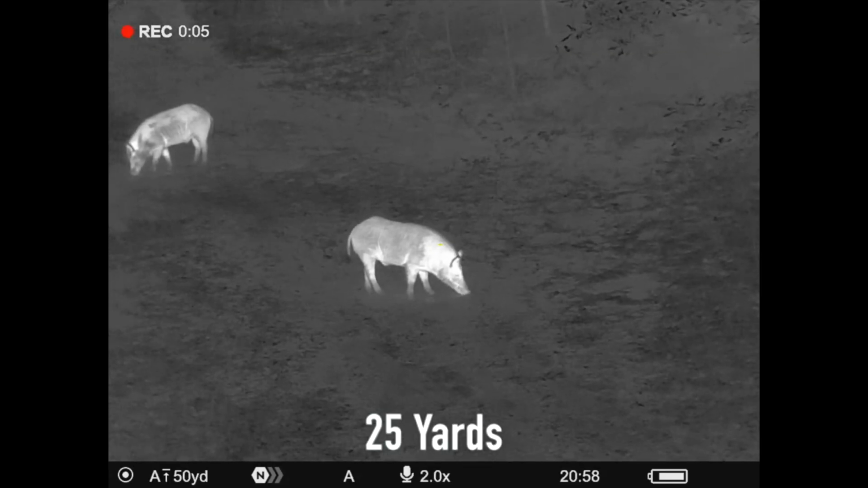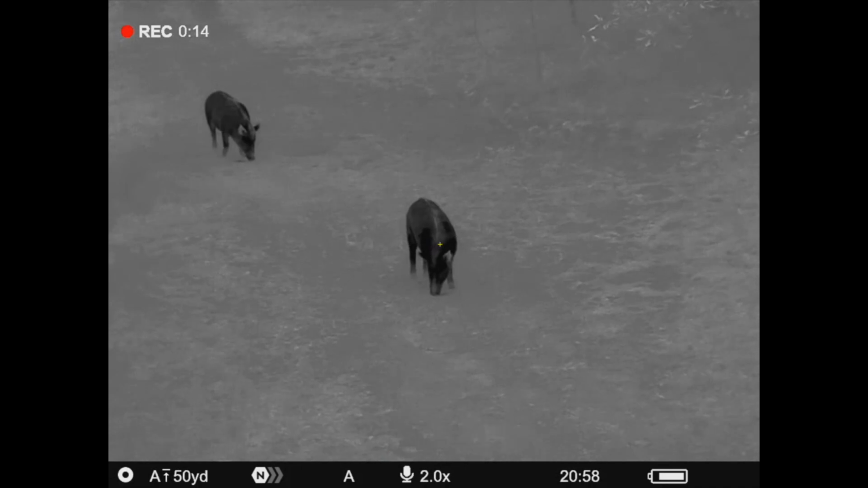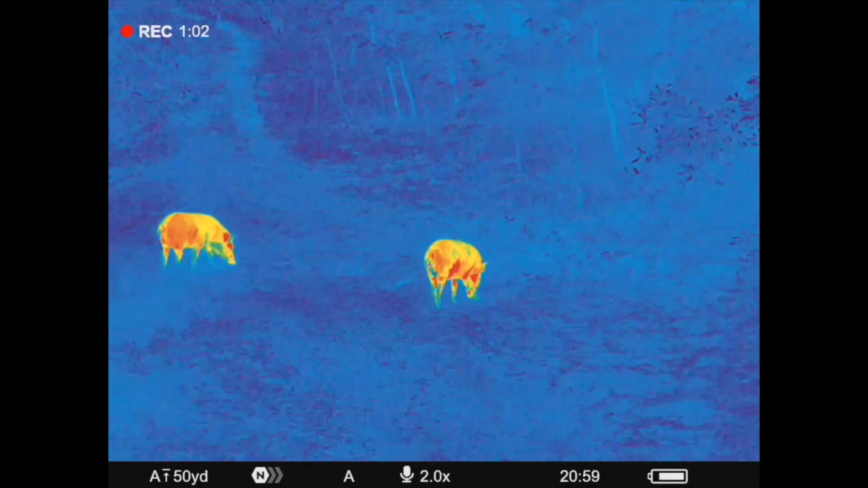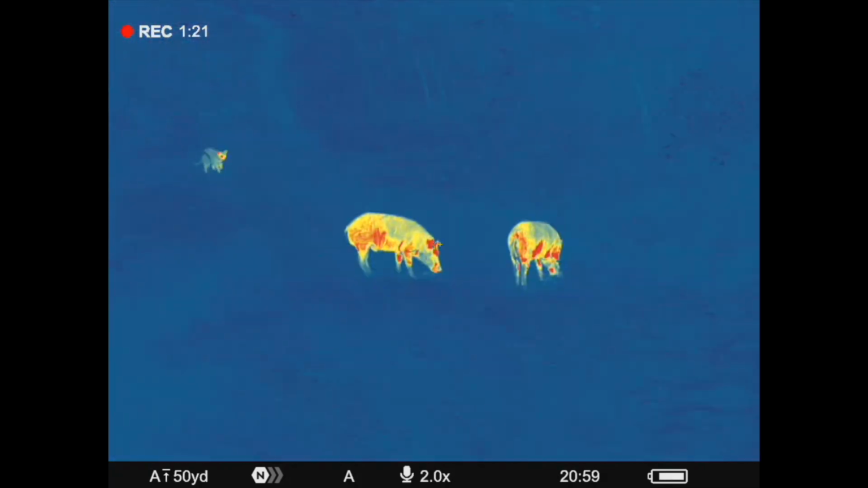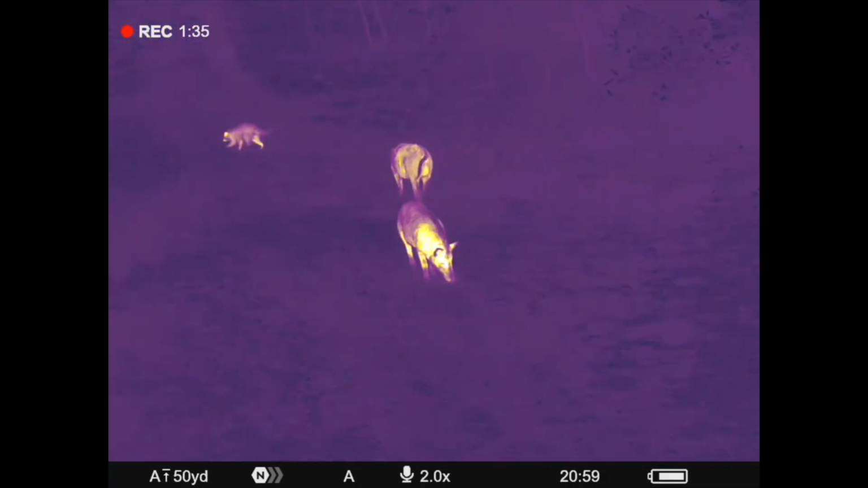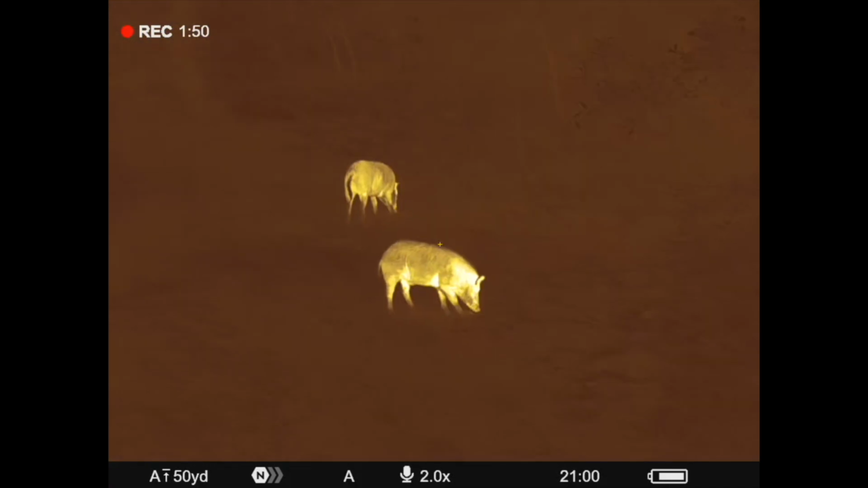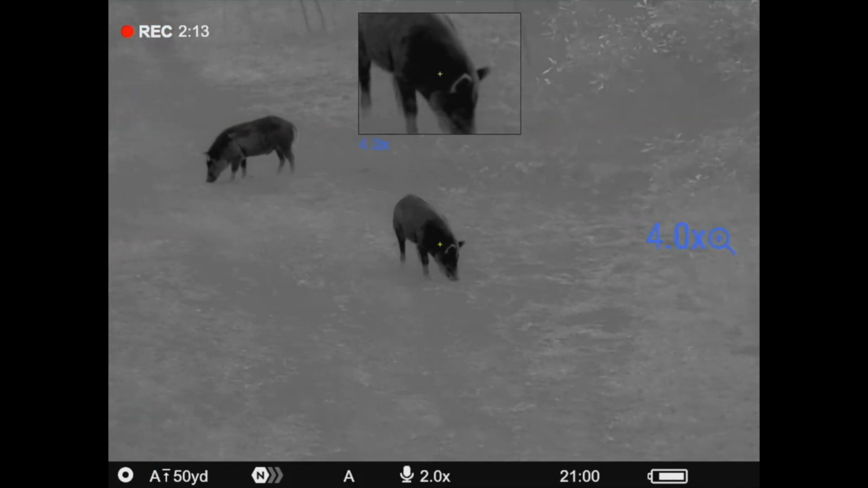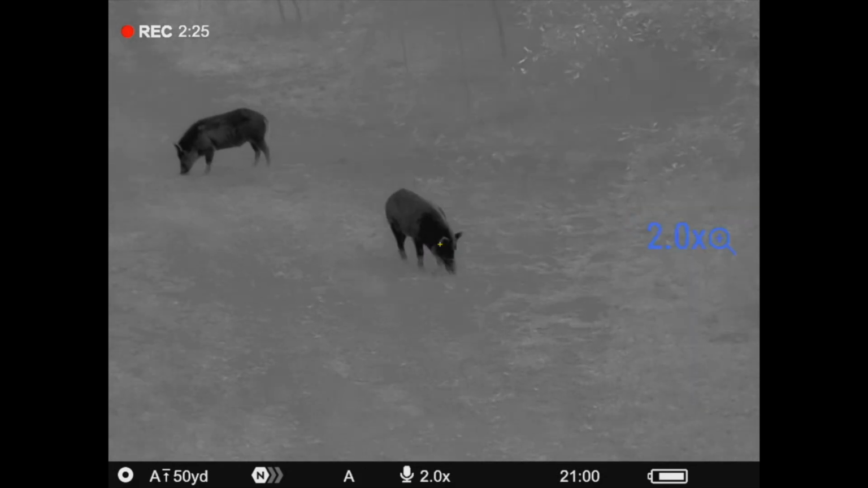Okay, so the price. Before we get into it, I'm going to make this review twice as long as it needs to be, but the Talion series is a very important model for Pulsar, I believe. The Talion XQ38 comes in at $2,500. That's a very important price point for them. It gets them a model in what's considered entry-level thermal.